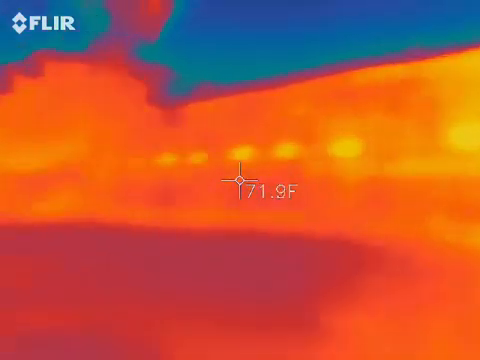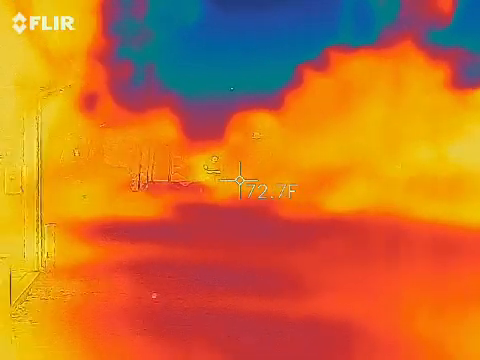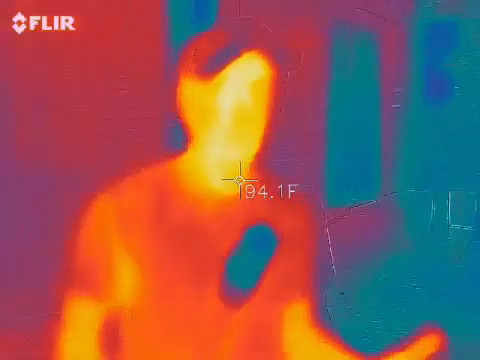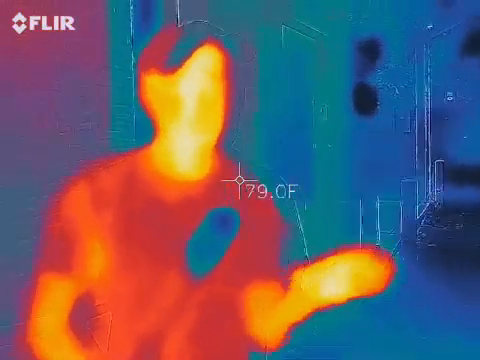The barn has a bit of heat, obviously from the horses. And the cell phone technology of the cell phones we're used to now, it's not going to have that. So if you move too quick, it's going to pixelate and kind of distort things. That's why I say nice slow movements.